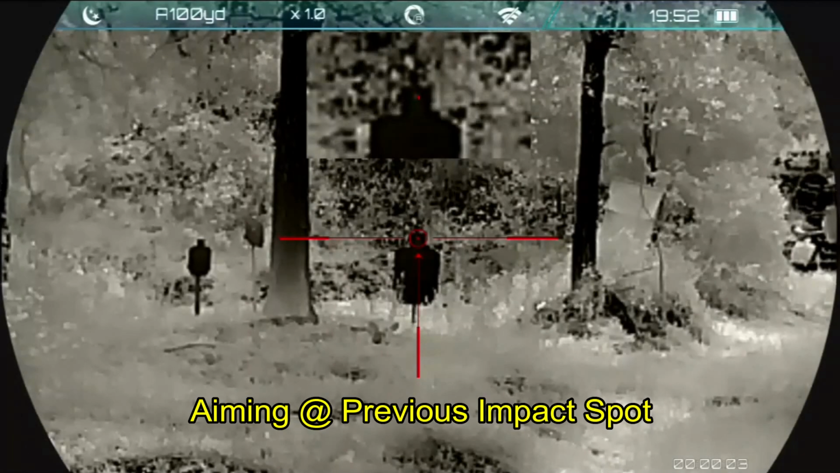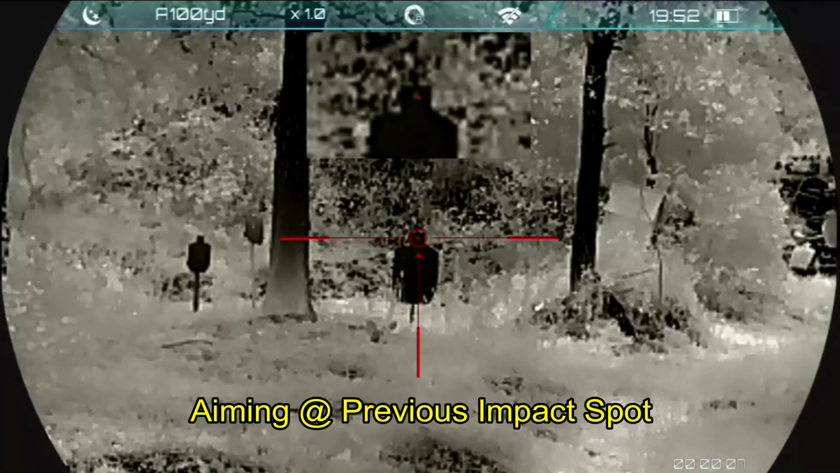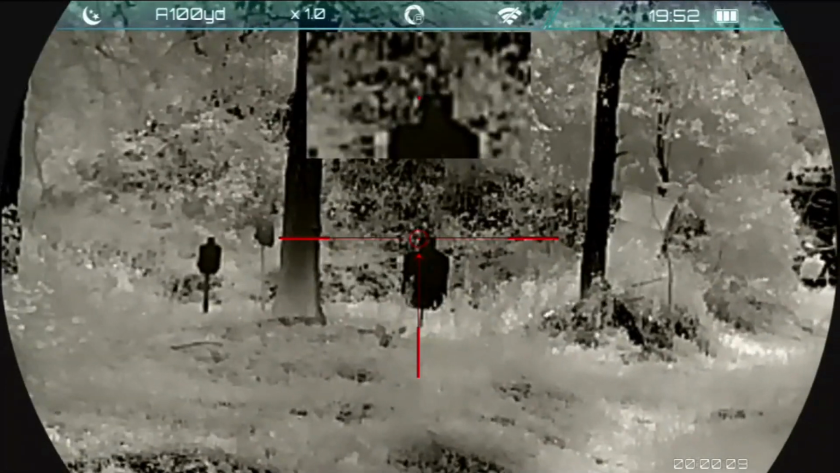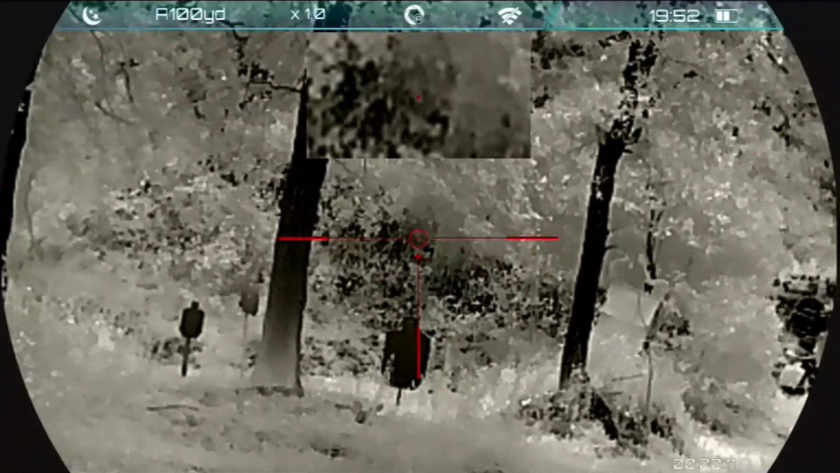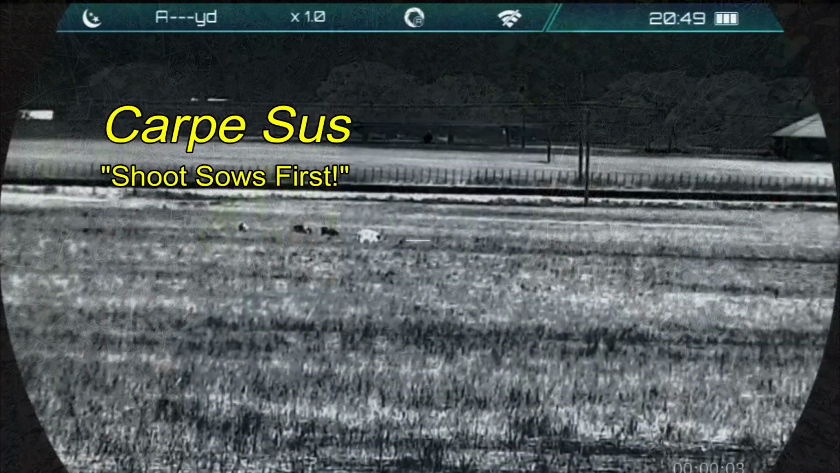Now I'm going to take a verification shot aiming at the point where the bullet impacted previously. And here are the two impacts side by side on the target, and I'm good to move to 100 yards. And I'm not going to go ahead and show that instead.